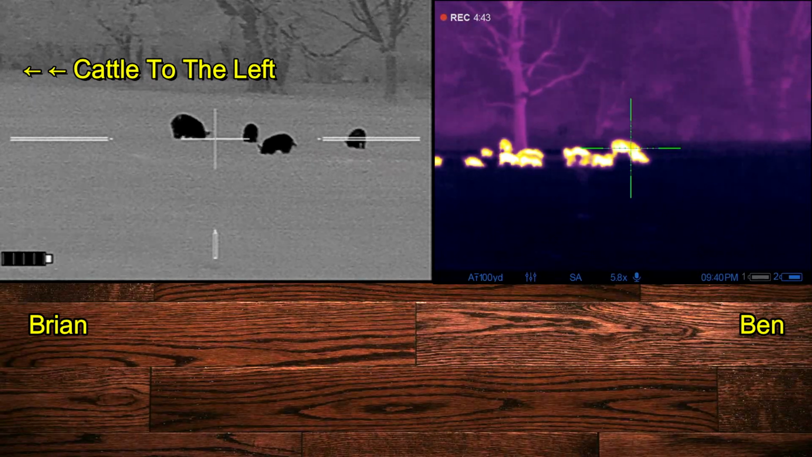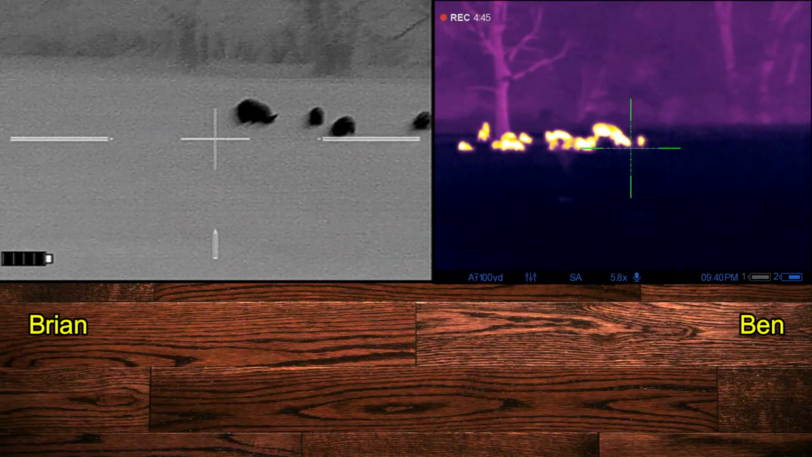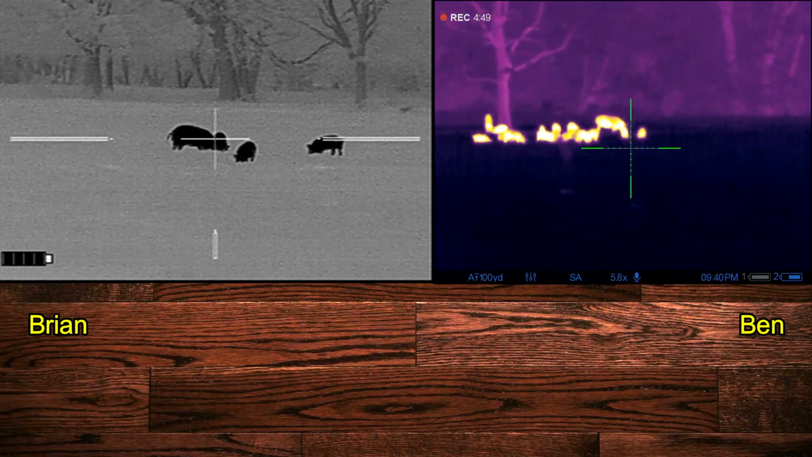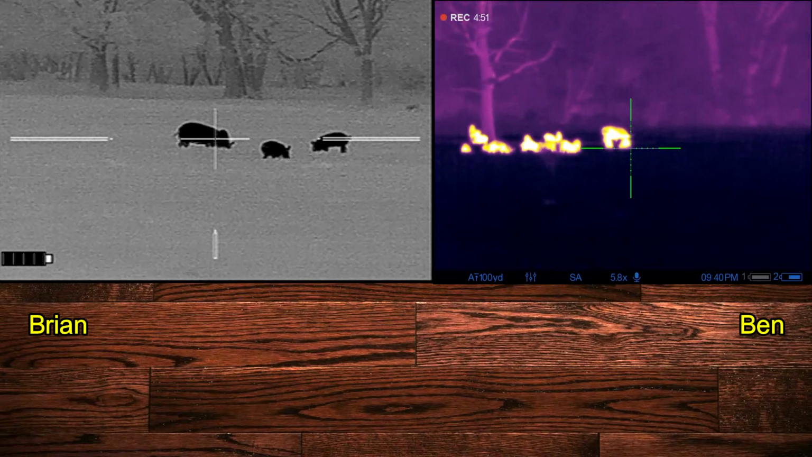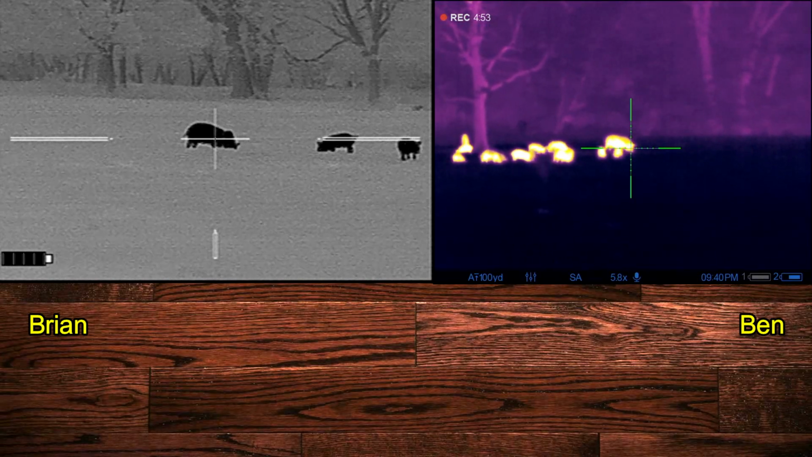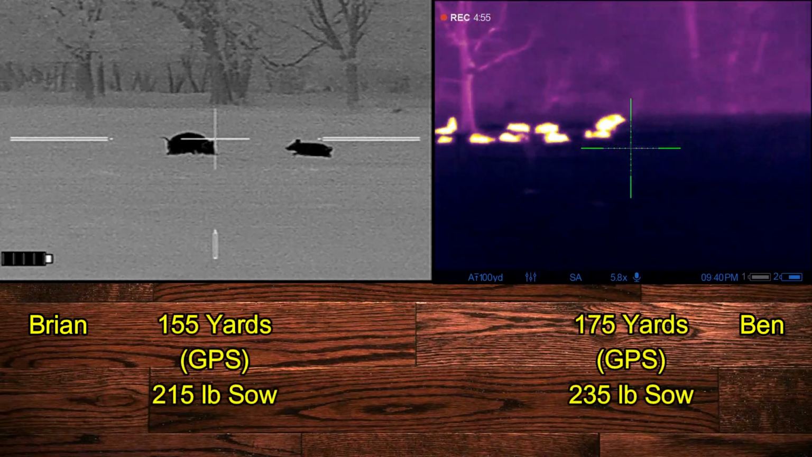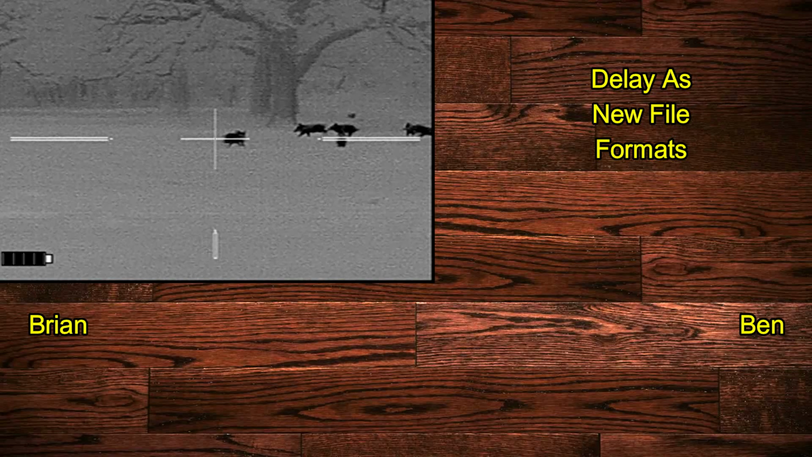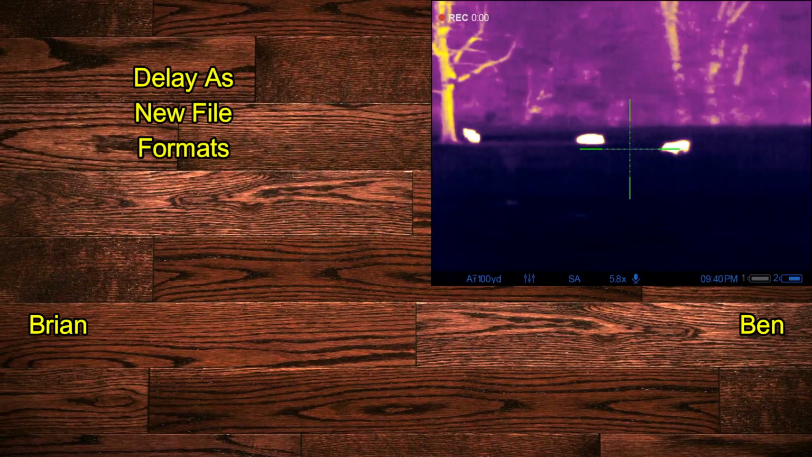Now we've both been recording for several minutes at this point, and both of our recorders are set to time out at 5 minutes and start with a new file after that time. And you're going to see mine glitch here in just a second. There's going to be a slight delay. 1. Both sows go down. And here's where the timeout happens in the glitch.